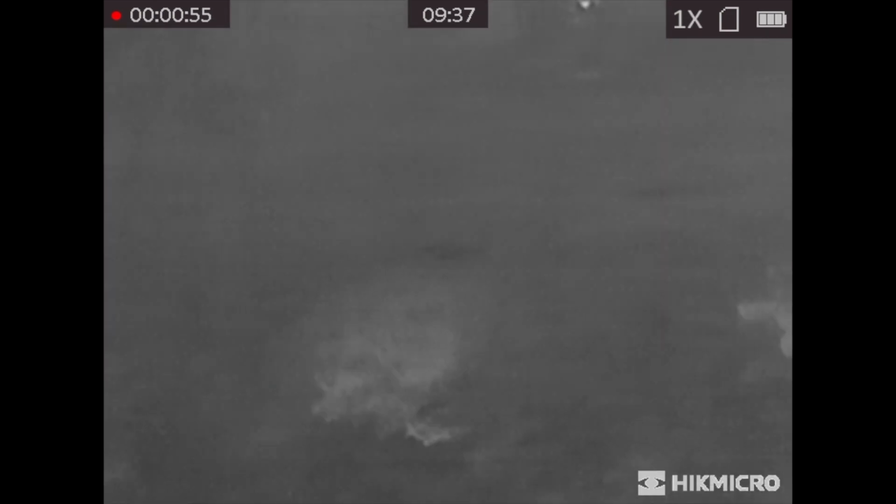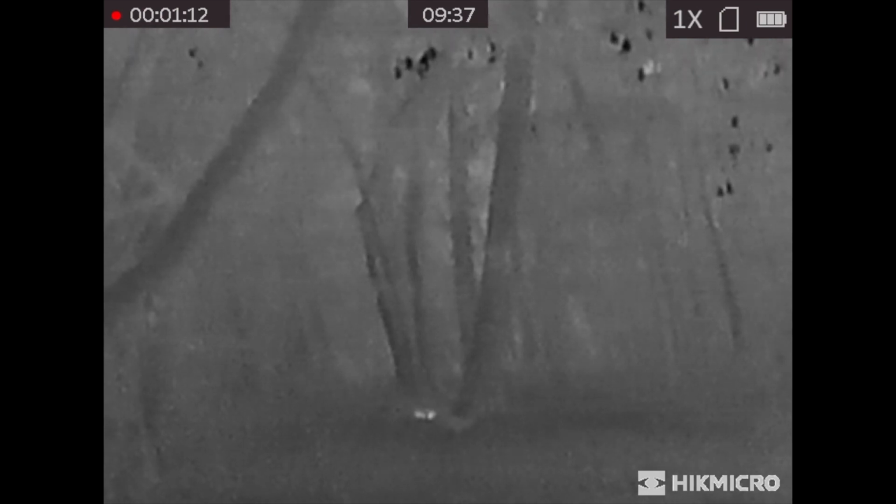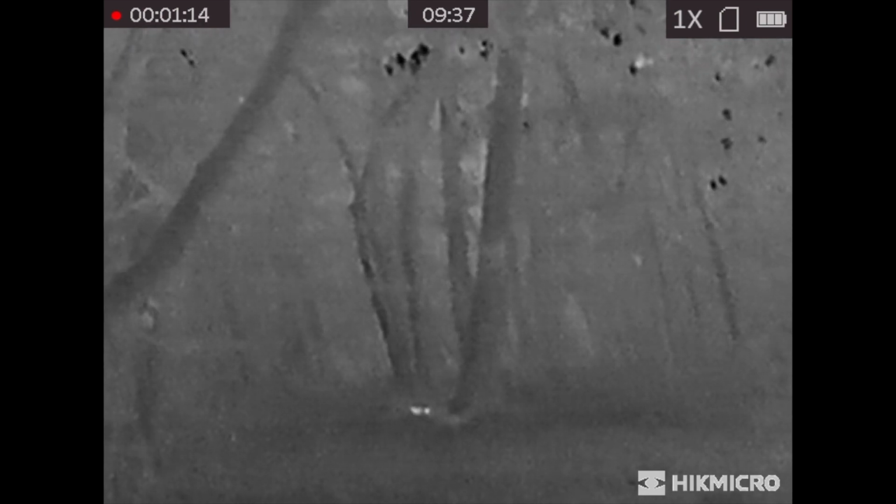Now he'll come back down the tree as he did, and you'll see we'll take the shot in a moment. Now there's no sound recording on these thermals. You'll see me manage to get him in the camera, take the shot, and there he goes, drops to the base of the tree and expires there. And you can quite clearly see the heat source of him at the base of the tree there, and in just a second you'll see the first one that I shot as well, still shining quite brightly with the heat there. So there's both of those squirrels so far.